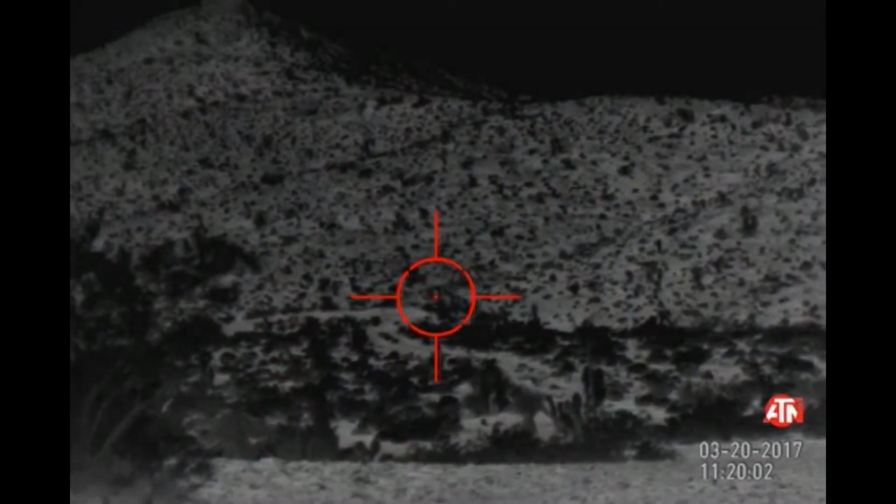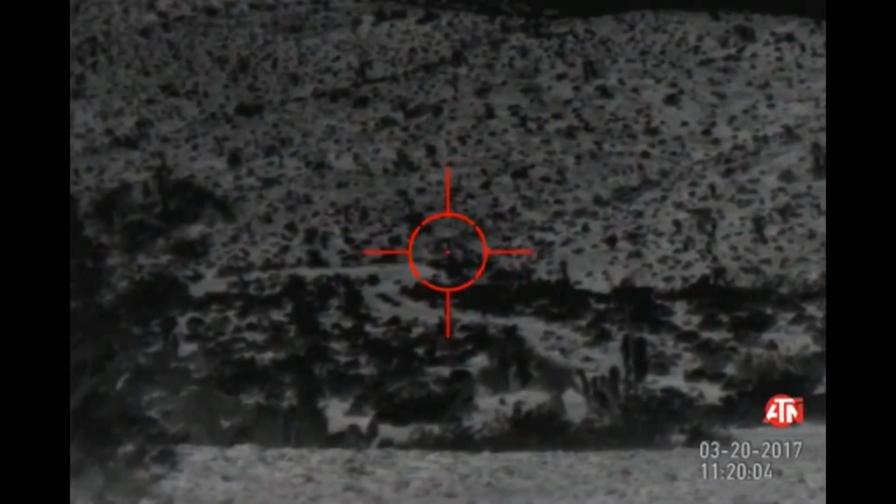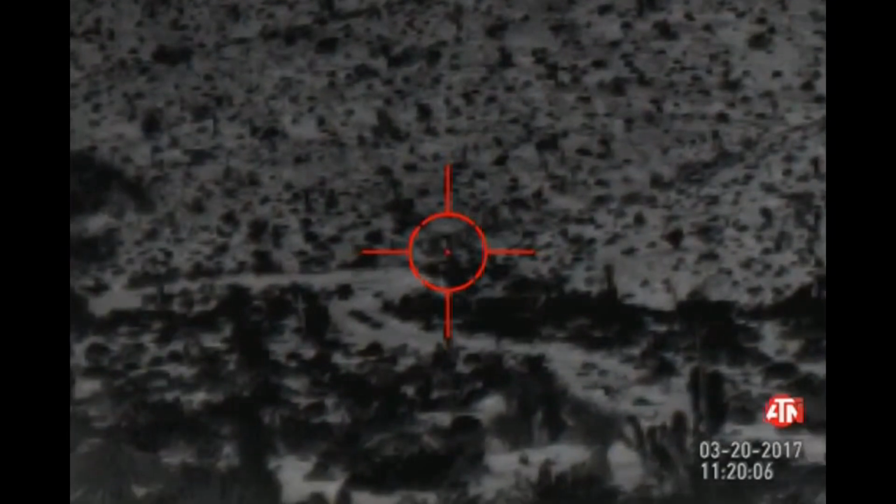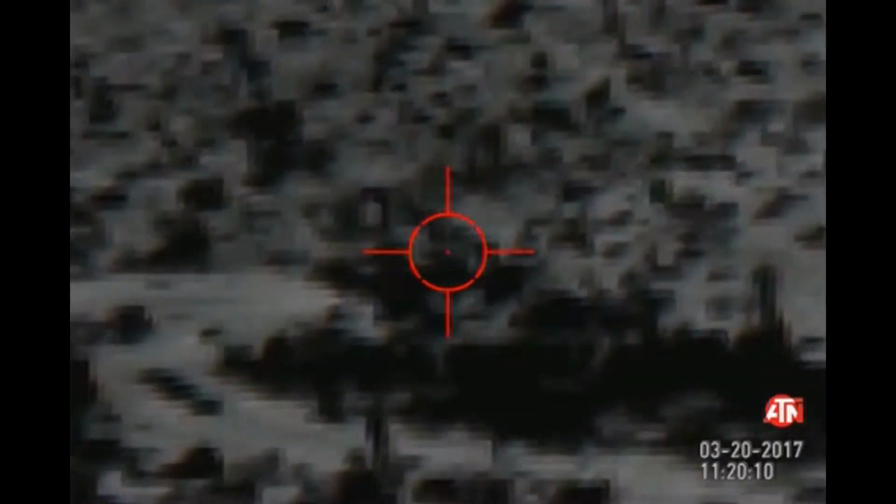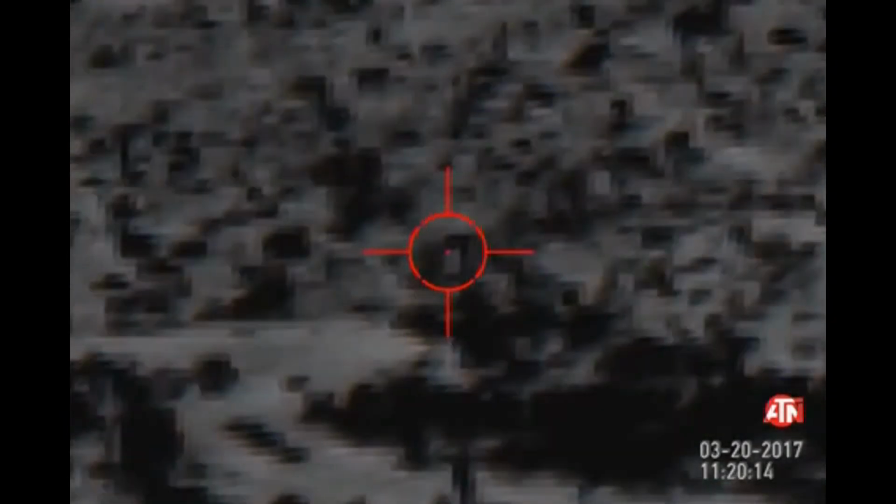Alright, we're 300 yards down range. We got our range entered into the computer. Hopefully our actual ballistic data is accurate. And yeah, we can make out that silhouette without too much difficulty.